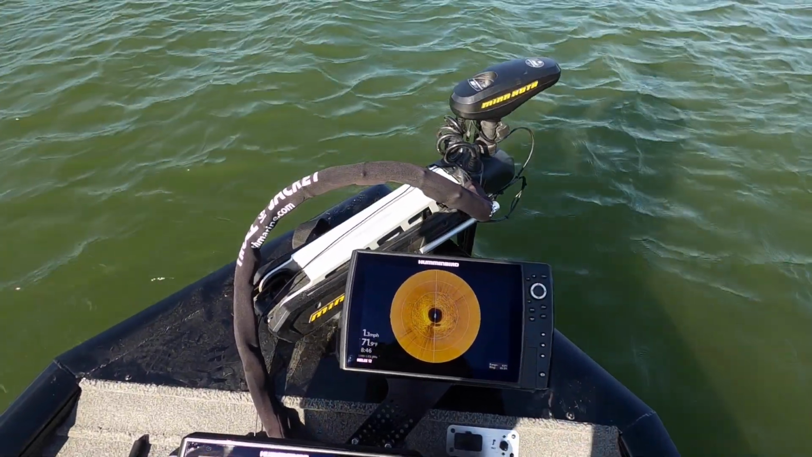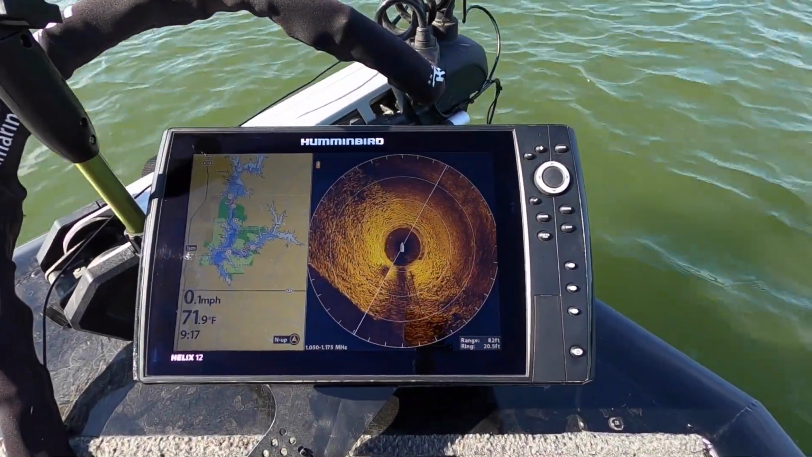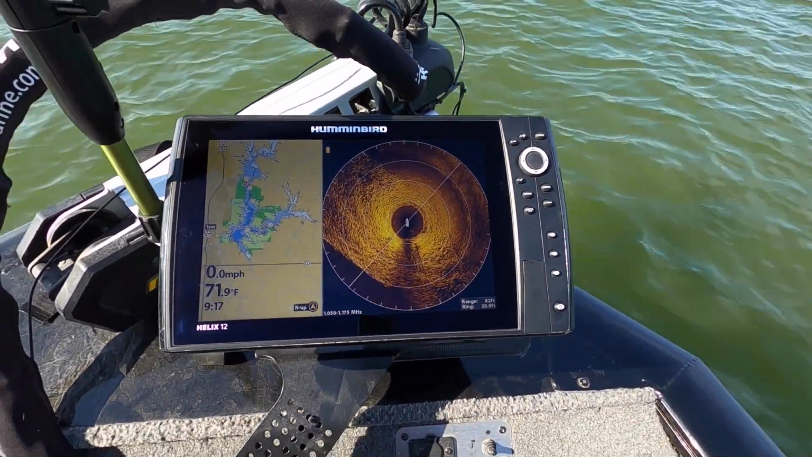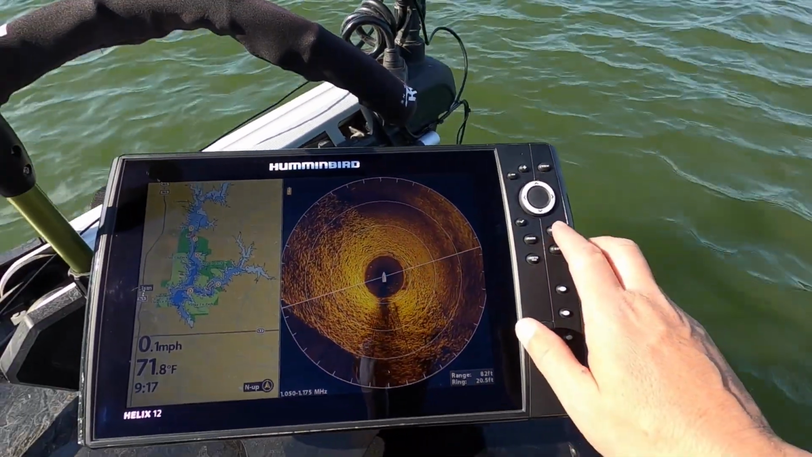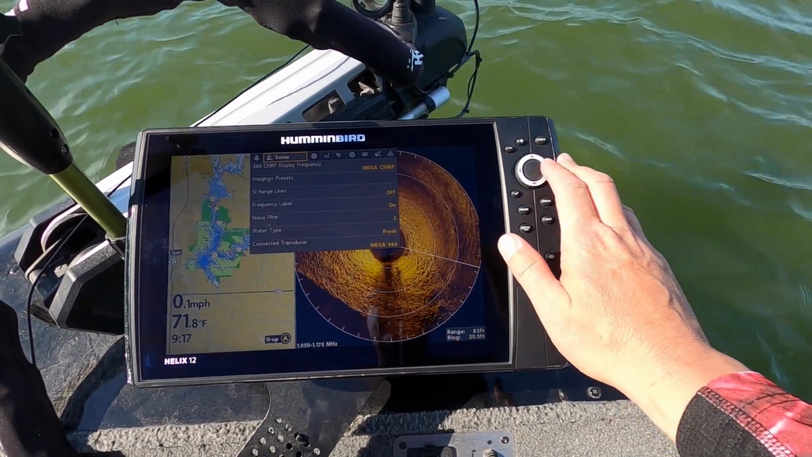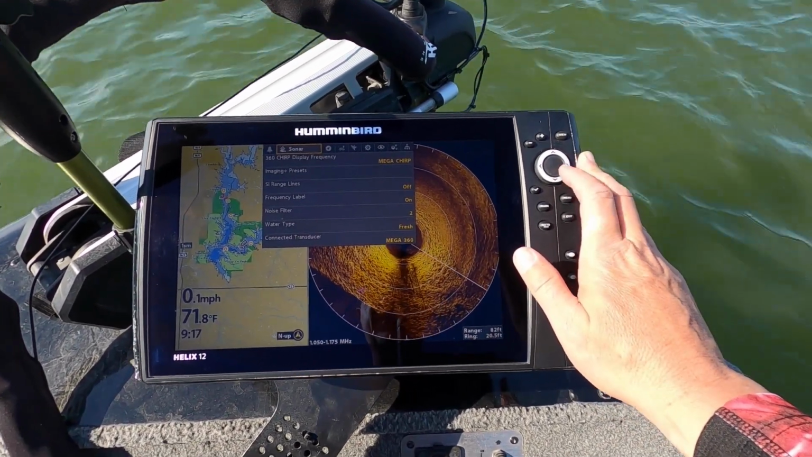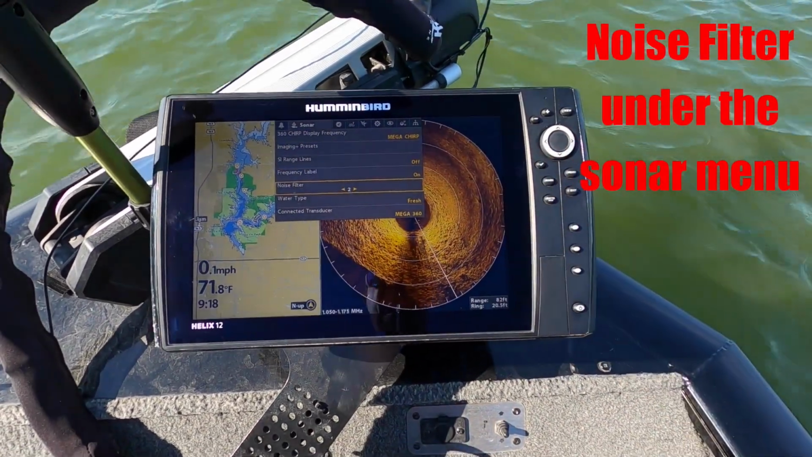my Ultrex. Thanks to a cell phone and being able to get online and look at some discussion boards, I have now got my 360 to work with the trolling motor running. Basically what you have to do for my case is go into your menu under sonar, go down here to noise filter.